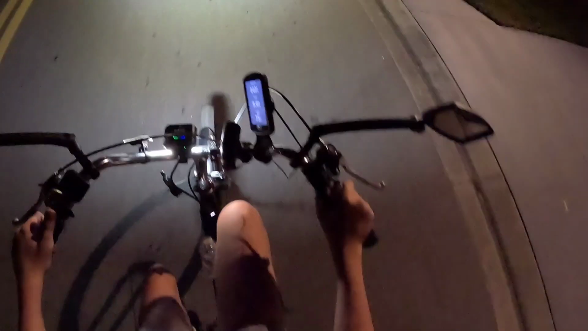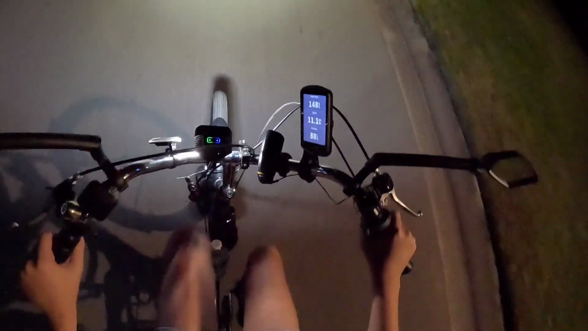Okay, let's make this count. Let's not limp home in second gear. Let's go back up. Third gear. Come on. Okay, that's going to be fourth gear if we go up. Let's go. Fourth gear.